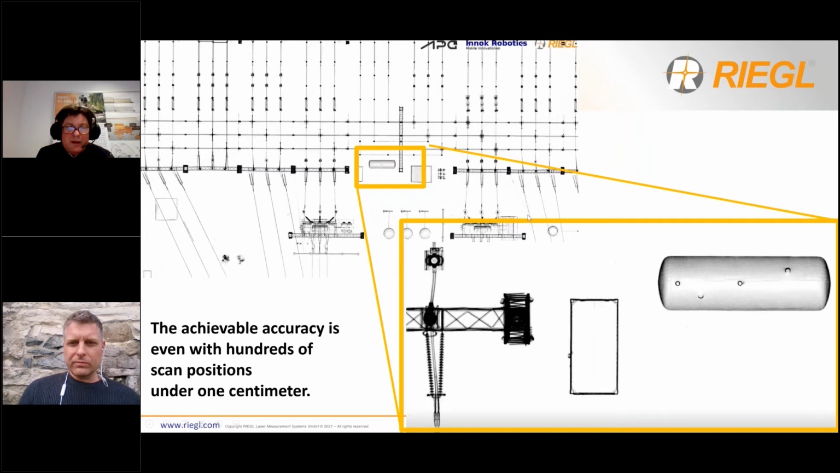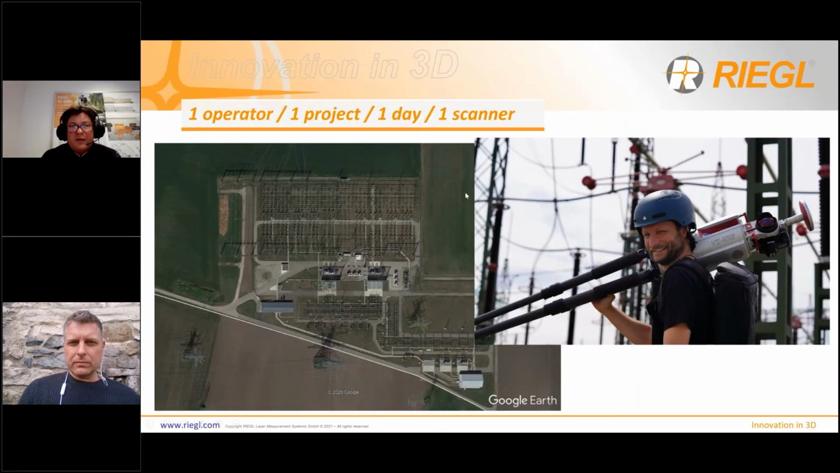The achievable accuracy, even with hundreds of scan positions, is under 1 centimeter. That's my last slide. It's a member of EKG Baukultur, and I say: one operator, one project, one day, one scanner.